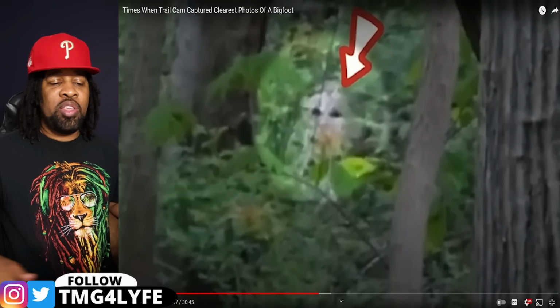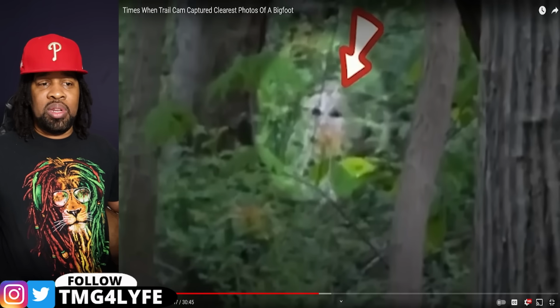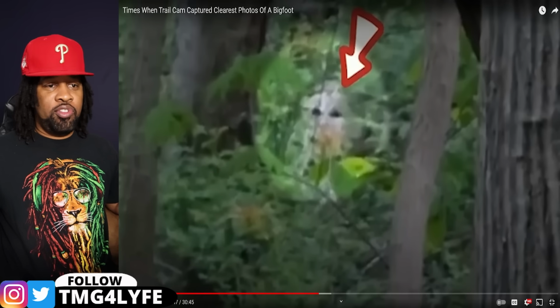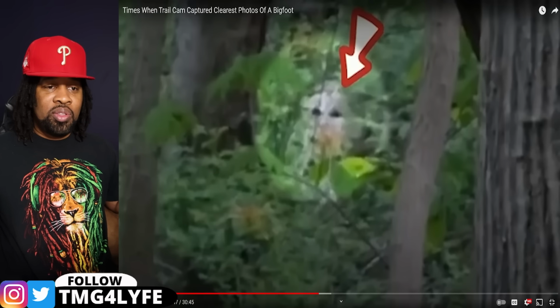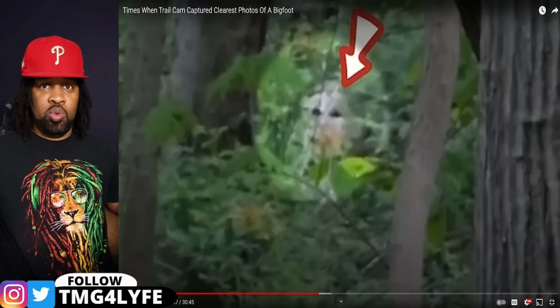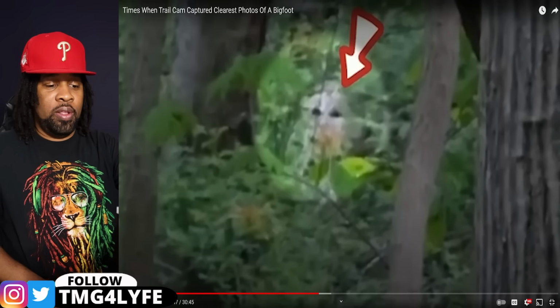I don't know how you can be in the woods and not feel like eyes or something is watching me. I would always feel that way. I would always feel uneasy. Because I feel like probably 9 times out of 10, you're right, something is watching you, close or from afar, and you don't even know it.